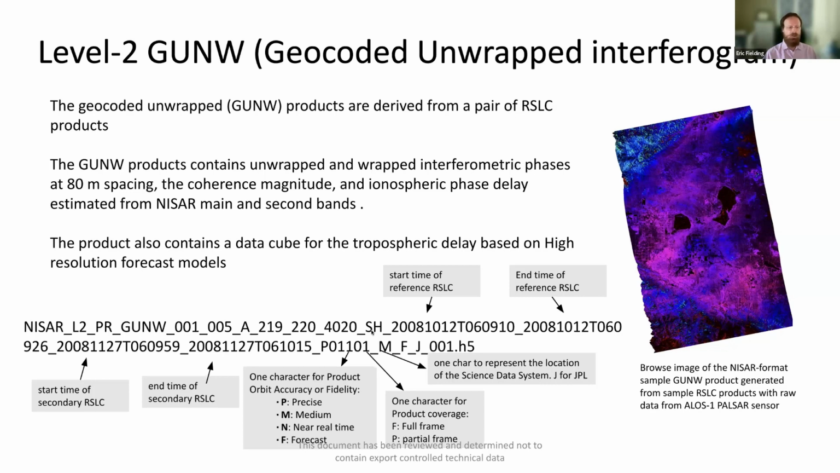In this case, it's a single polarization, HH. And then it gives the start time and end time of the reference SLC and the start time and end time of the secondary SLC. So those are the two scenes that were used to make that pair.